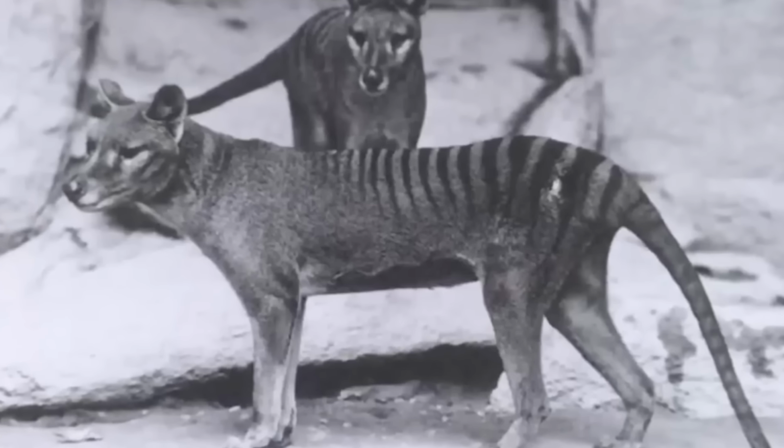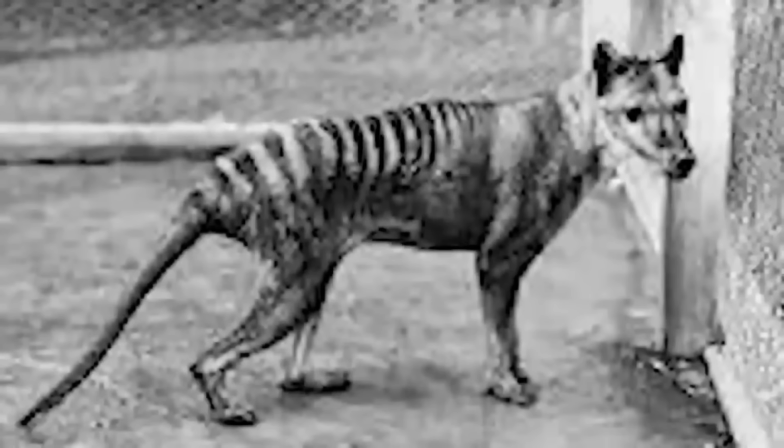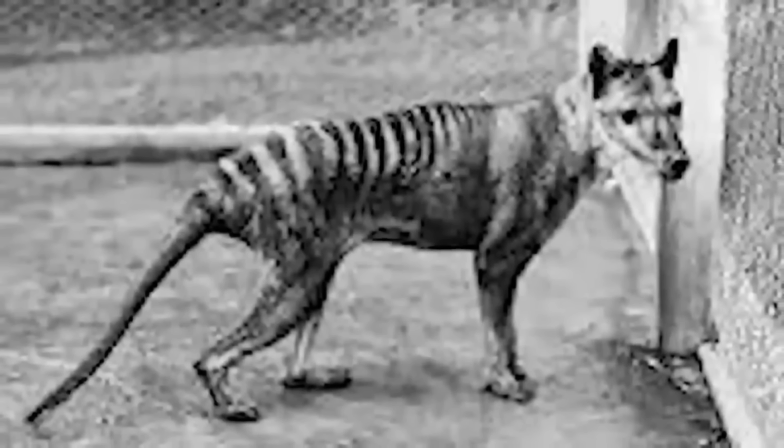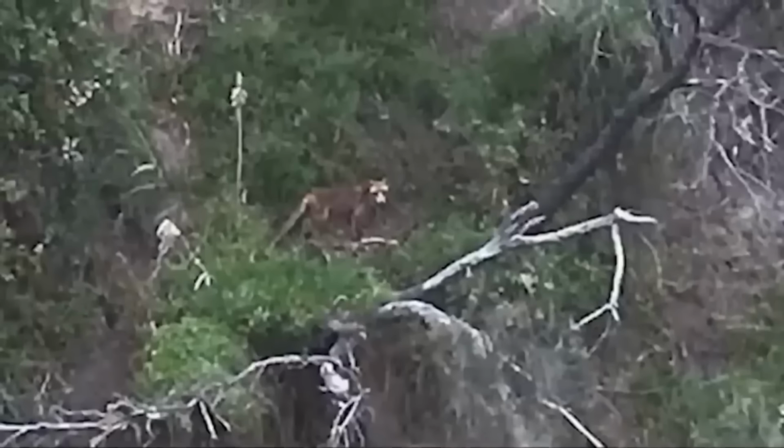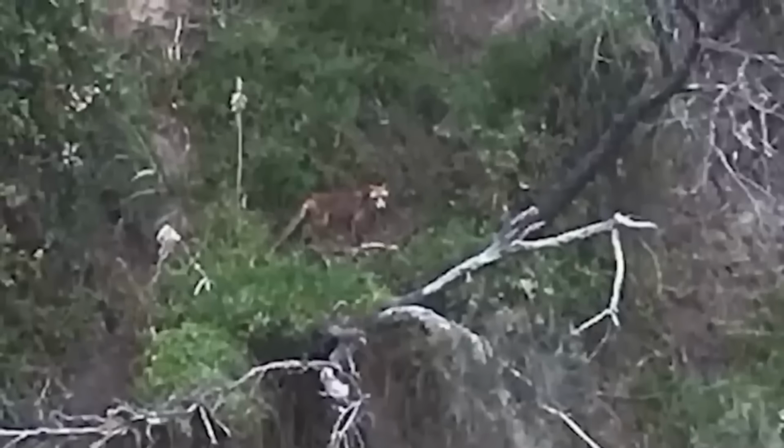Depending on who you ask, the thylacine, or Tasmanian tiger, as it is more commonly known, has been extinct for decades, or just really good at hiding. This sighting captured in Clifton Springs, Australia in 2019 claims to be the real deal.